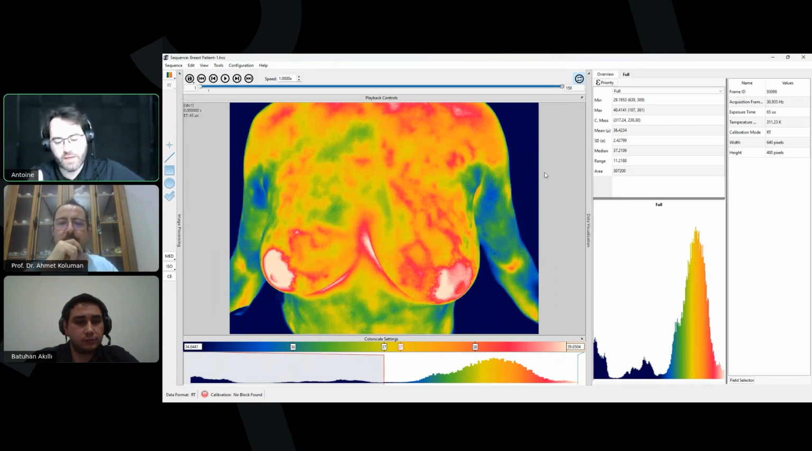And do you do any averaging of the images or the frames? No, we haven't done averaging for this webinar, but we started averaging the results by disease and across numerous patients. We are trying to optimize the averaging details for each patient versus the control. Okay. All right.